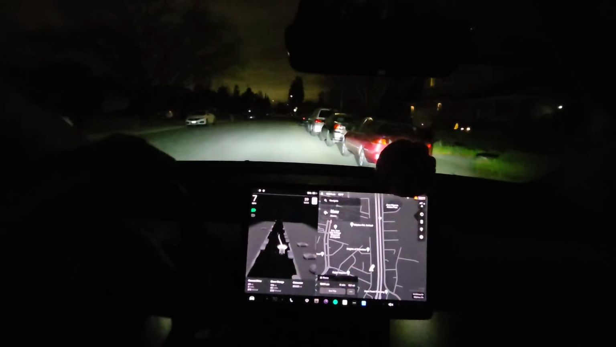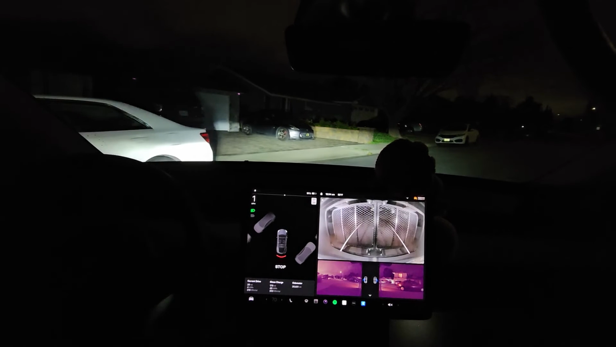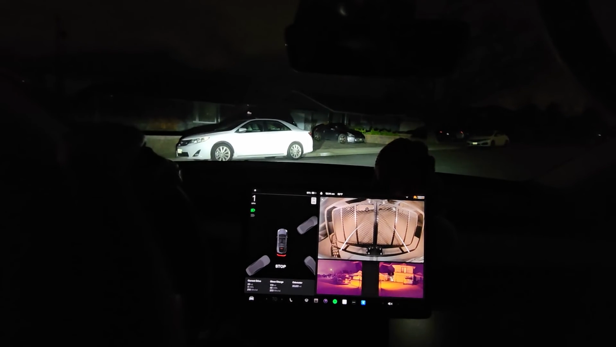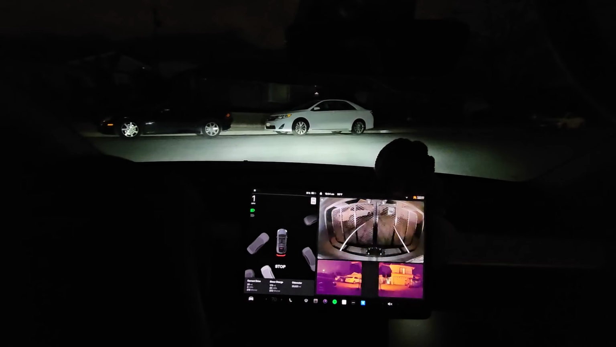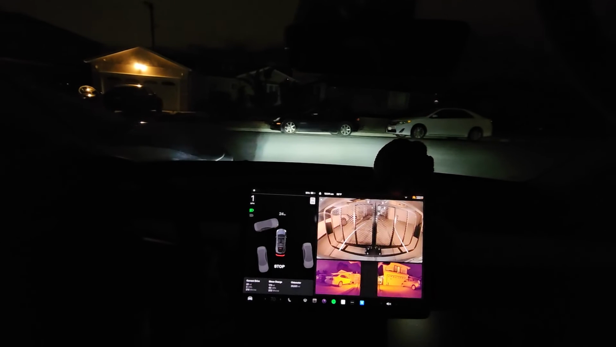Okay, so I turned it off now. I'm going to park, and that's pretty much it. Hopefully you guys enjoyed this video. Hopefully it showed you where Tesla is at in terms of their full self-driving technology and capabilities. And obviously it still has a ways to go to improve, but I'm sure we'll get there soon. So yeah, all right.